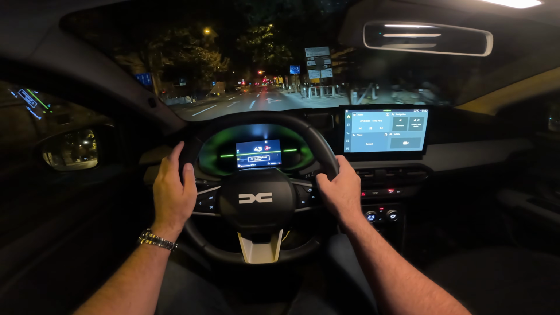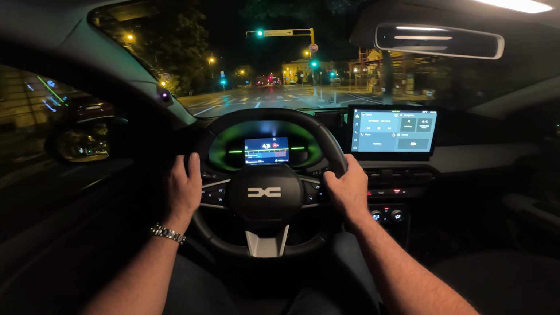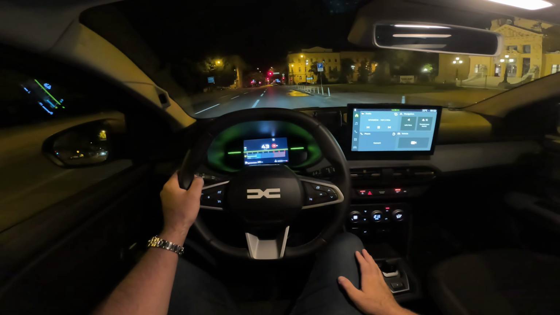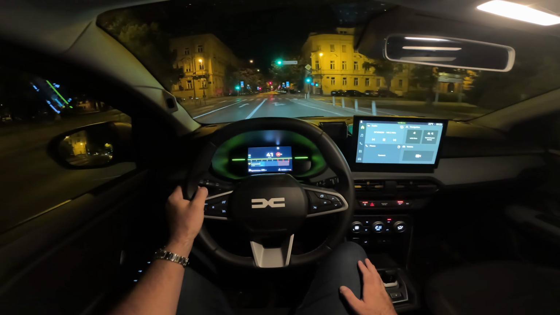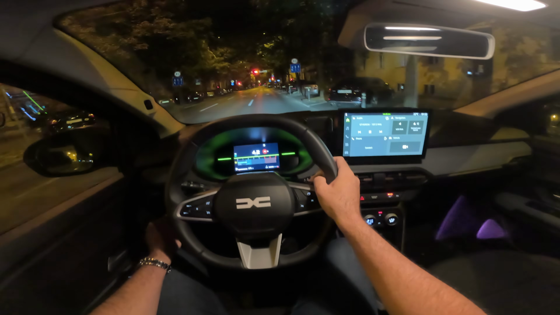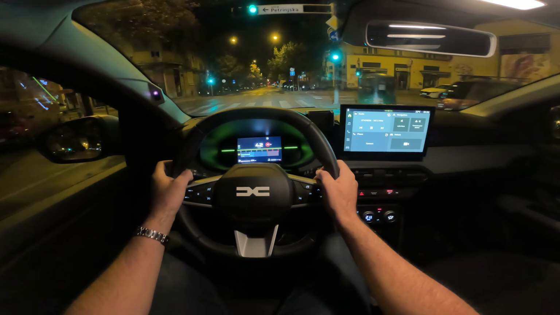So now, for example, we will not have the beeping sound as soon as we go just a bit over the speed limit. So you basically pre-configure how you want driver assist and safety systems to work, and then every time you get in the car, you will press this twice, and then the desired settings will be turned on.